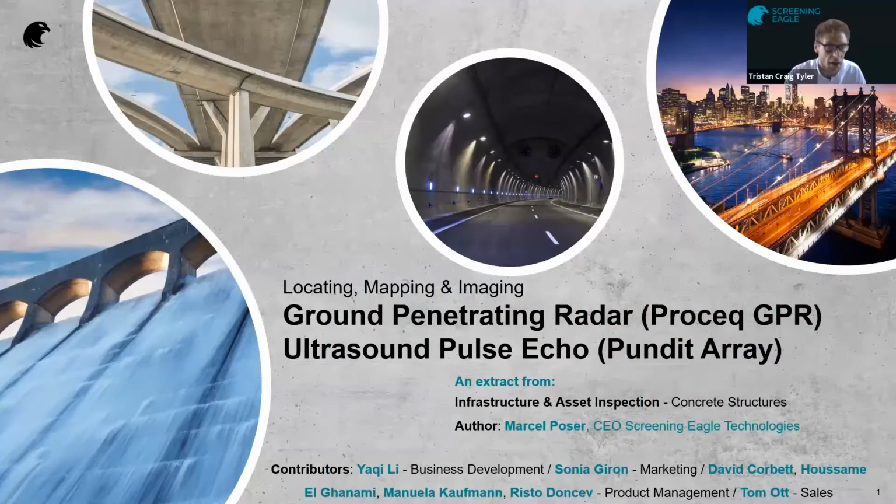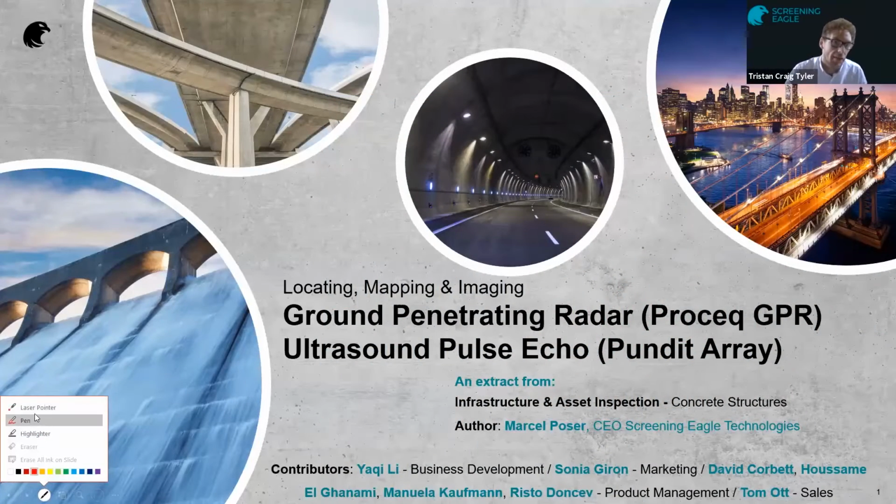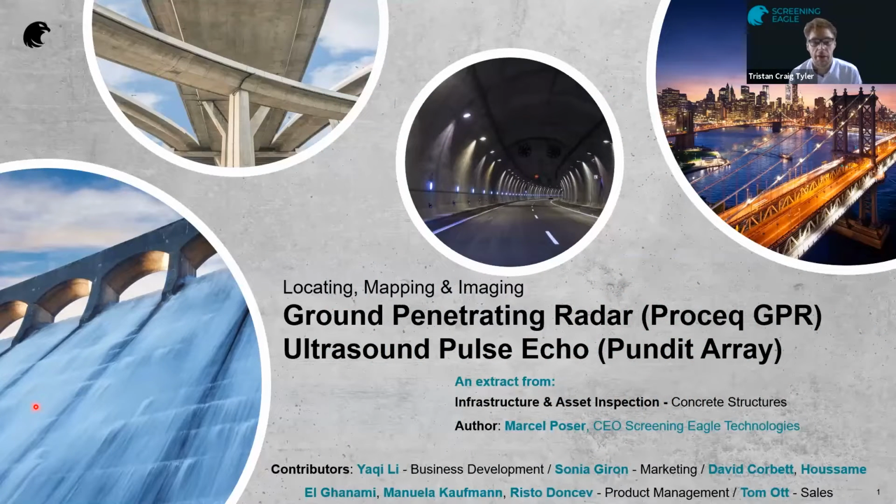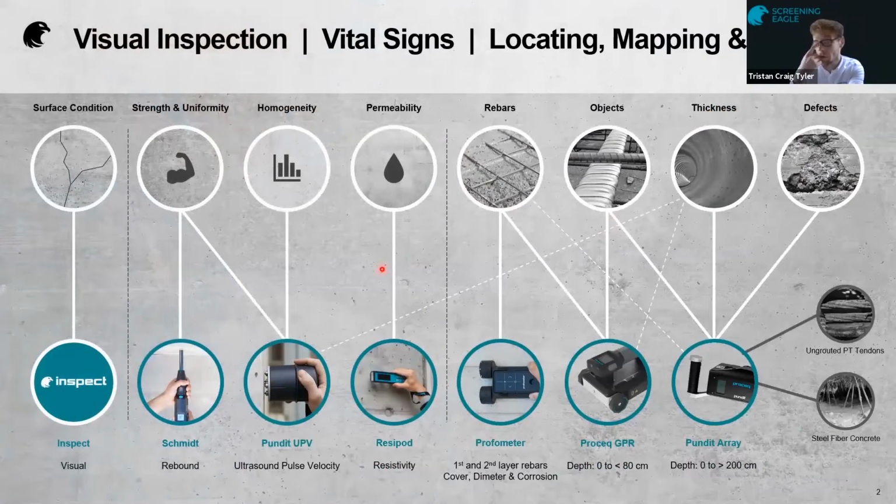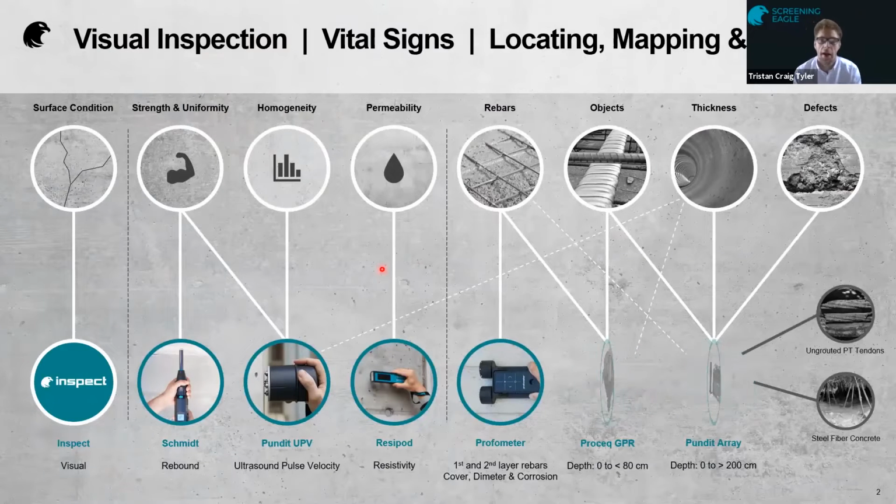I'm going to take you over the basics of ground penetrating radar and ultrasonic pulse tomography today. So without further ado, I'll get started. Here we have the PROCEQ range of instruments for concrete, and today specifically we'll be looking at the GPR Live series and the Pundit Live Array series.